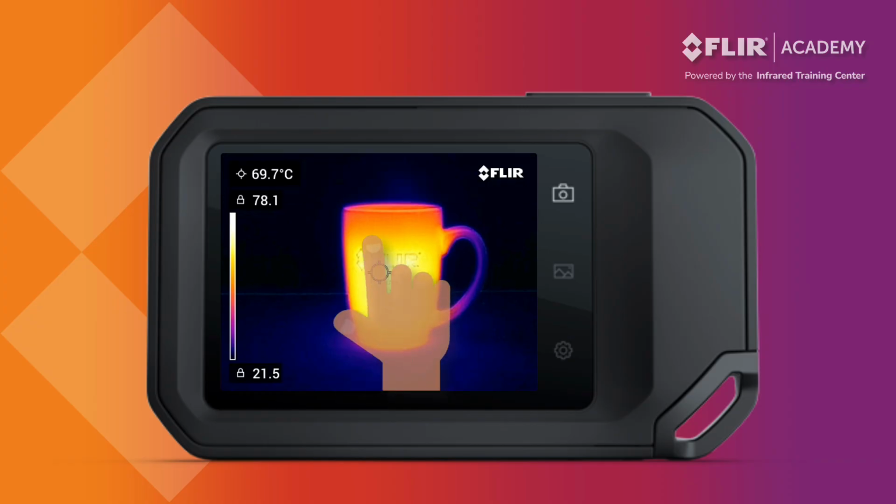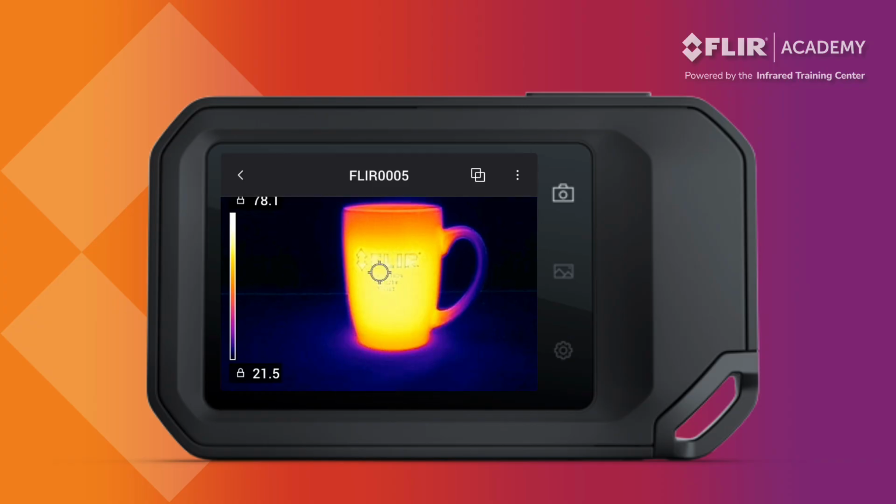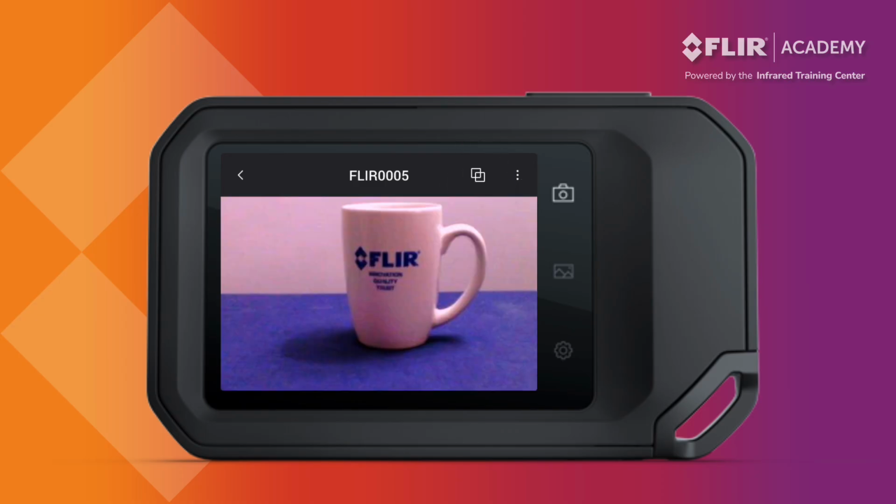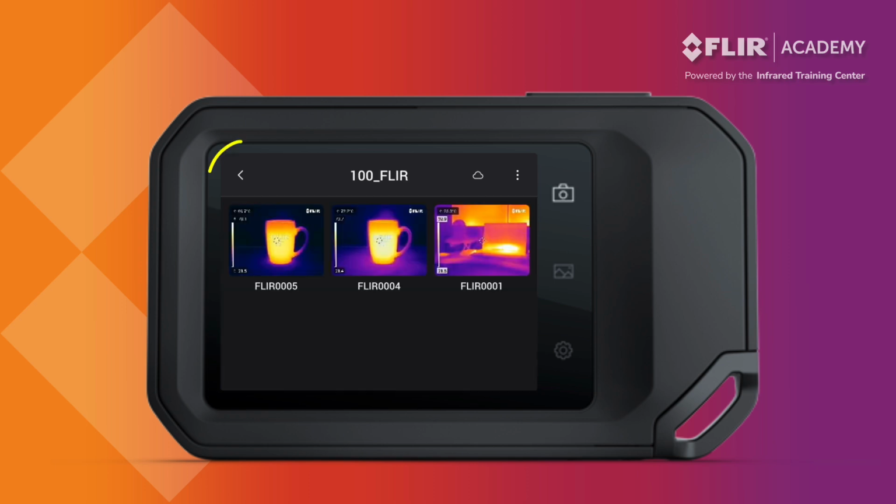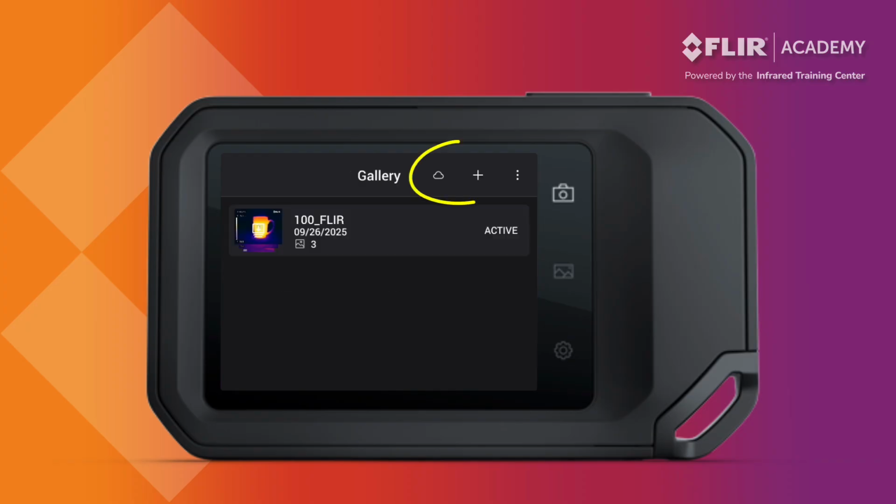Tap the screen once again to bring up the menu header. Here, operators will also find an option to delete the image. The image mode icon seen here toggles you between the thermal and visual displays of the saved image, and the back arrow in the upper left corner returns you to the thumbnail gallery. Then, tapping the arrow once more returns you to the main image gallery containing all of your folders. It's here that you can also add a new folder or upload data to the cloud using your Flir Ignite account.